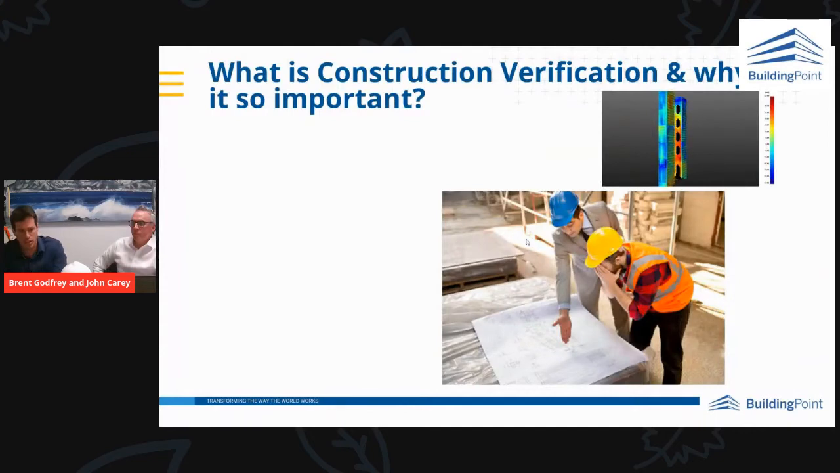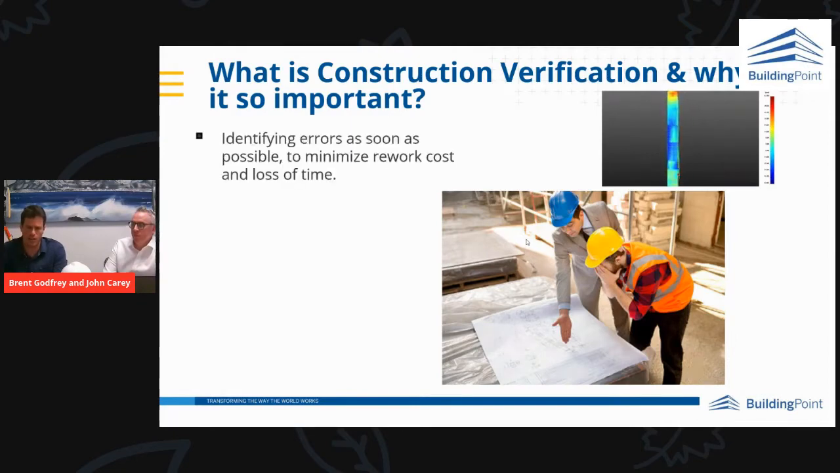So our topic today is construction verification. It's probably quite an obvious answer, but why is construction verification so important to us? What is it? For me, construction verification is about identifying errors on your construction site as early as possible, so as to minimize any rework. And obviously rework equals time, which equals money.